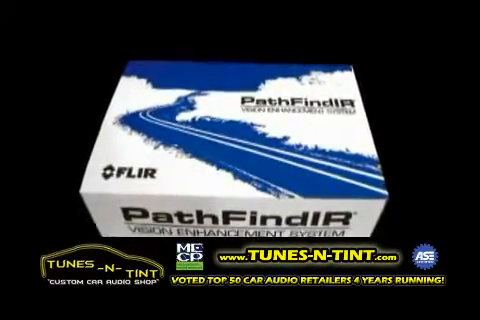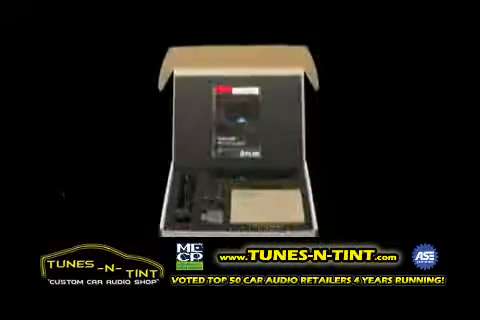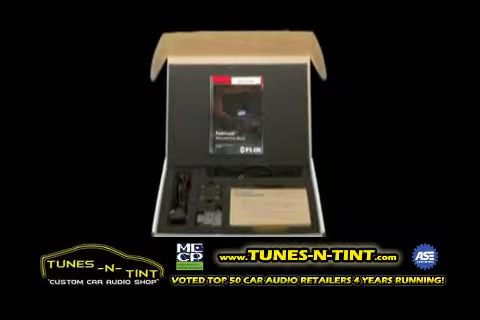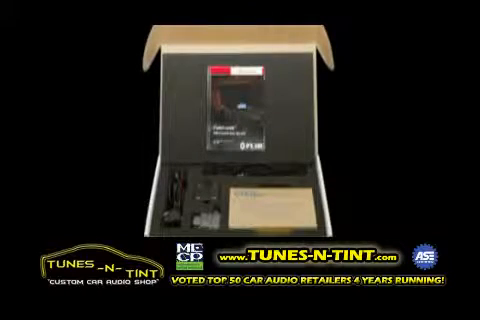Flir Systems markets a complete kit for installing the Pathfinder in existing vehicles. Apart from a Pathfinder, a mounting bracket and a pigtail cable, it also contains an LCD screen for users who don't want to connect the Pathfinder to an existing LCD screen.